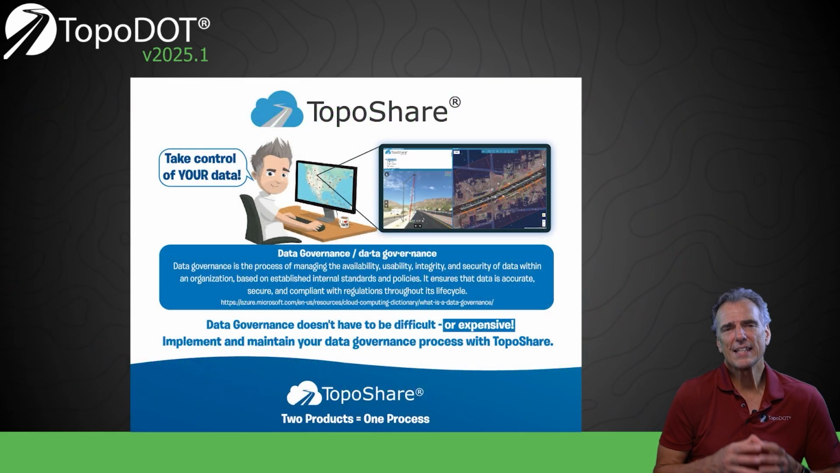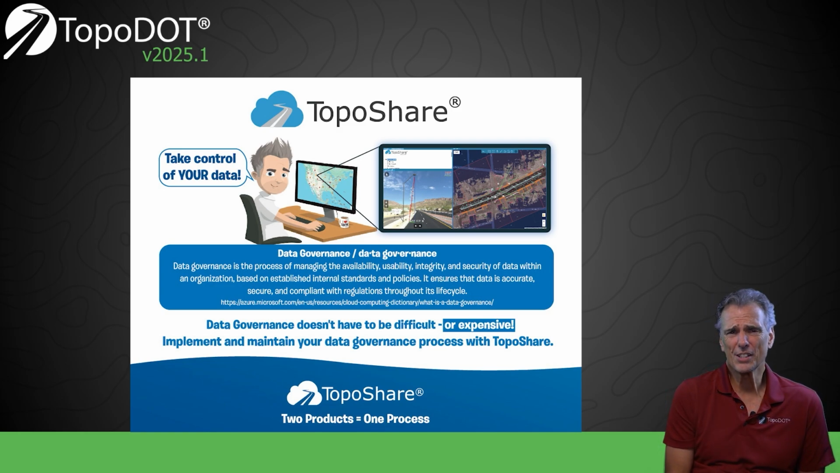Another big announcement is that TopoShare 2.0 is going to be due out soon. So TopoShare, as you might know, is the industry's most efficient and lowest cost data governance solution. And it's really been taking off this year. And we're really looking for the release of TopoShare 2.0 sometime after TUC 25.